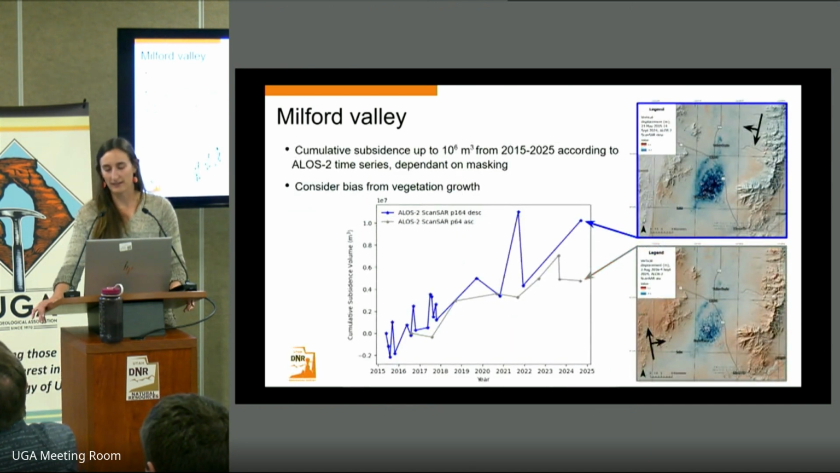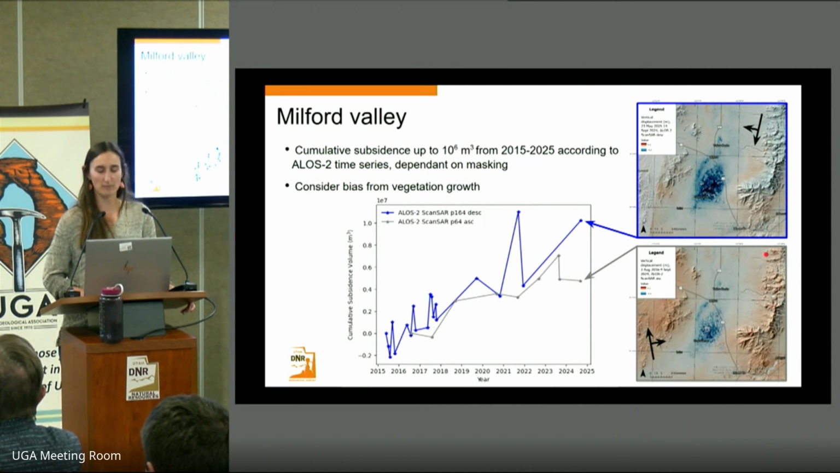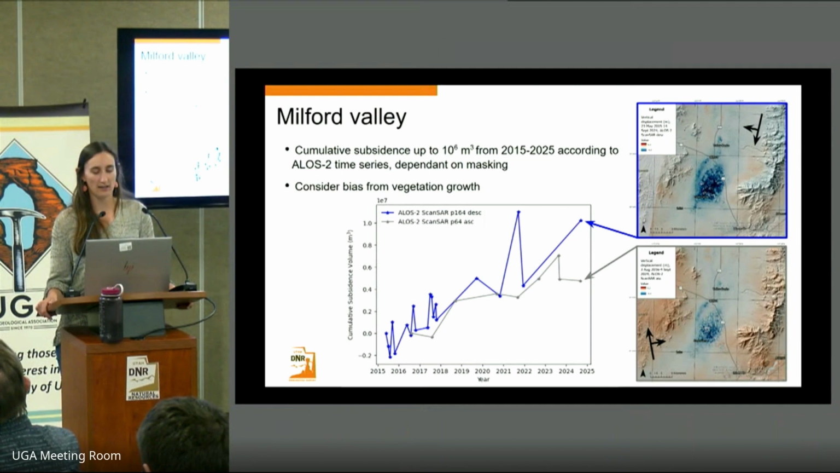Finally, for Milford Valley, I also want to mention that we can constrain the total amount of cumulative subsidence or compaction of those fine-grained sediments that's occurring over the region. Here we have two independent data sets of the same area spanning slightly different timeframes. If we plot the cumulative displacement over the subsiding region, we find that over the past decade, there's been up to 10 million cubic meters of subsidence volume occurring. We hope to improve these measurements by considering bias that occurs due to vegetation growth in the fields.